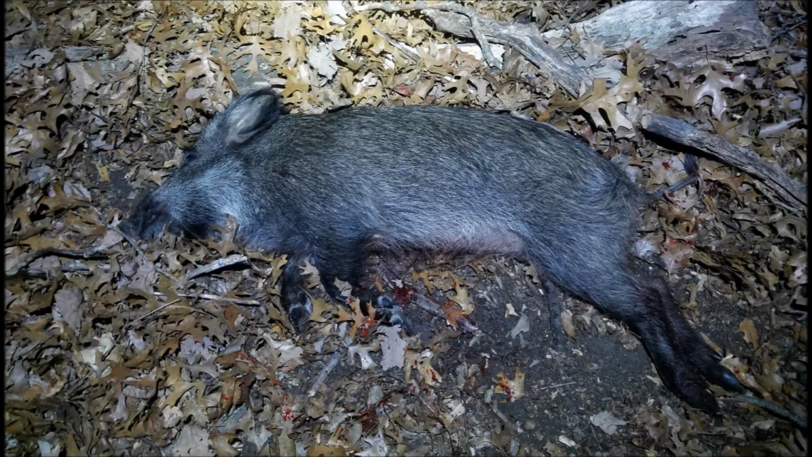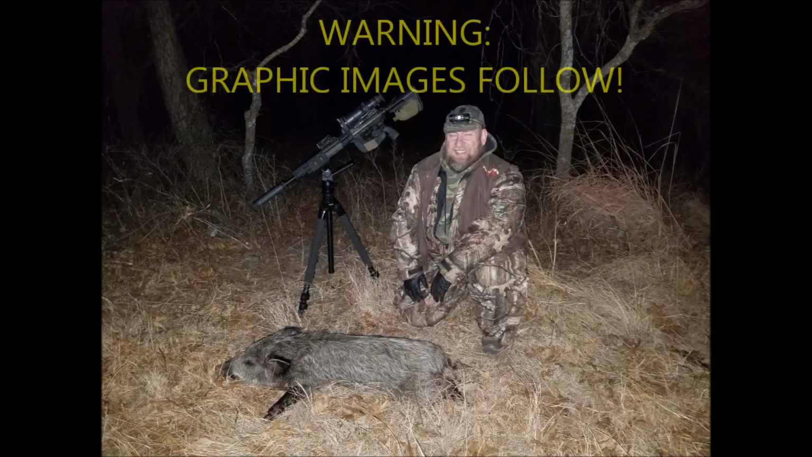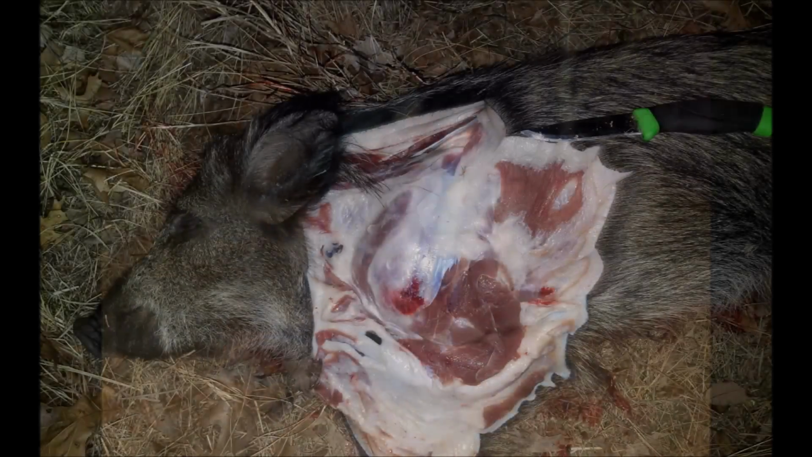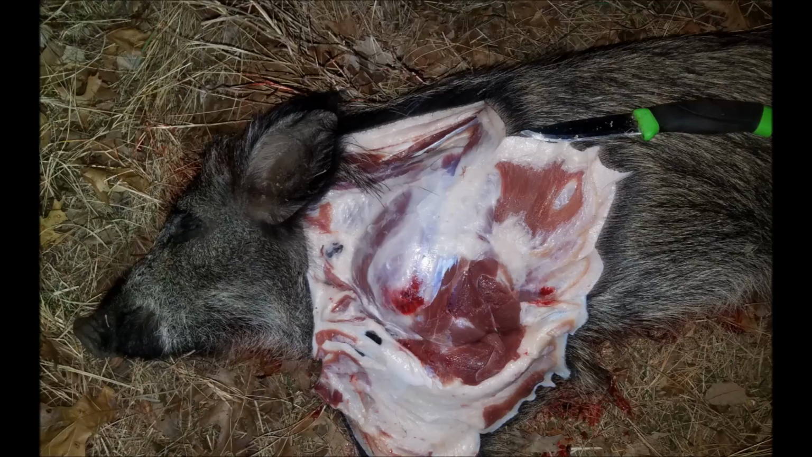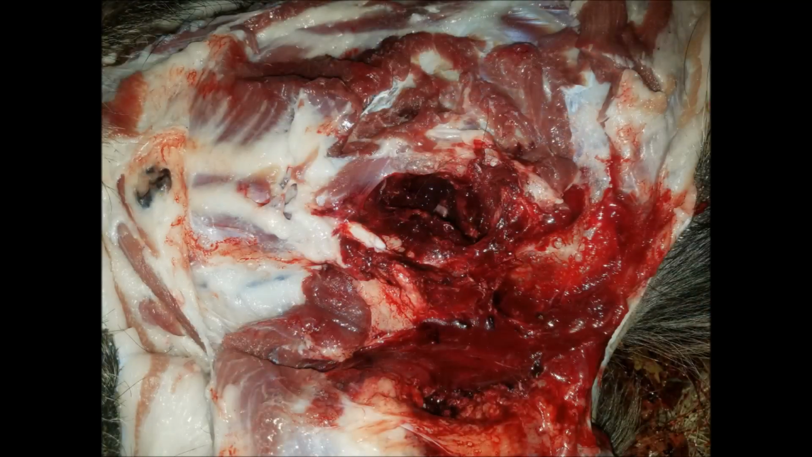The Federal Fusion round entered the shoulder here on the small female, breaking the shoulder before crossing the body and exiting out the other side. Passing through the thin skin, the bullet had not expanded, but it did break the humerus at this point, and peeling back the shoulder girdle we can see that the bullet continued through into the chest cavity, breaking through 2 ribs,